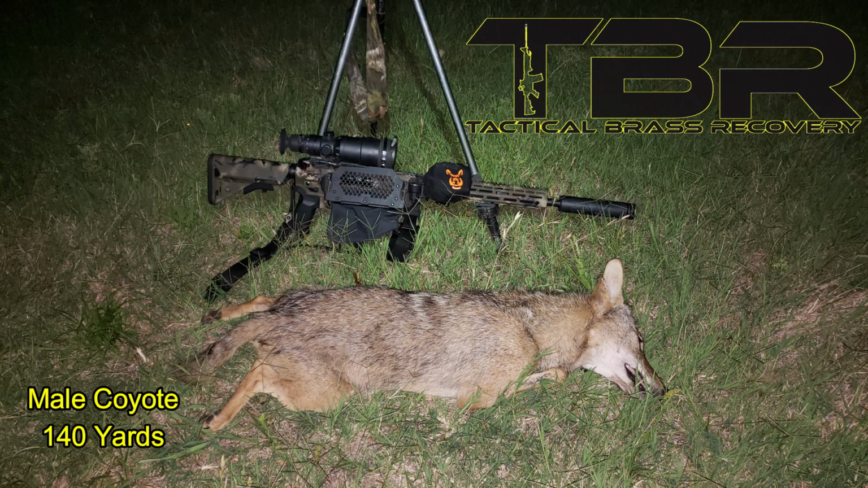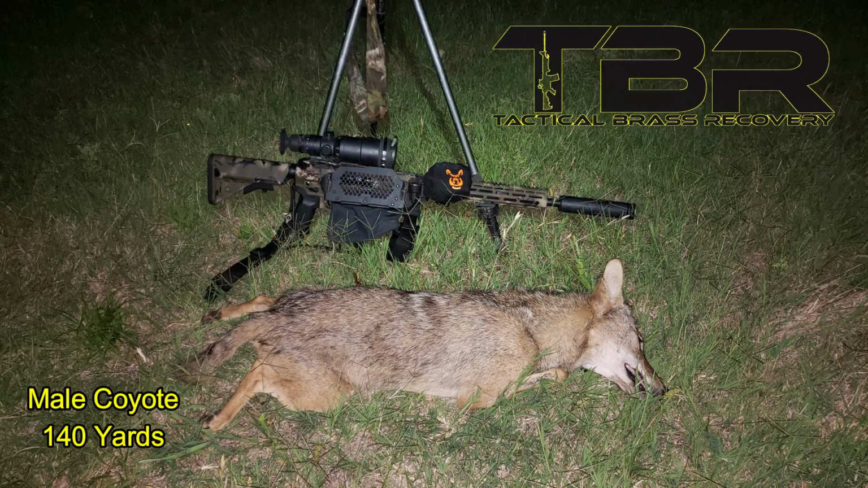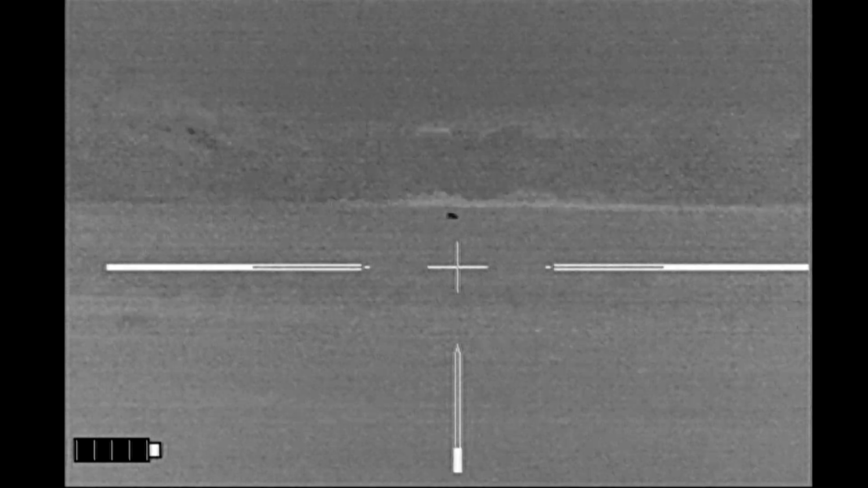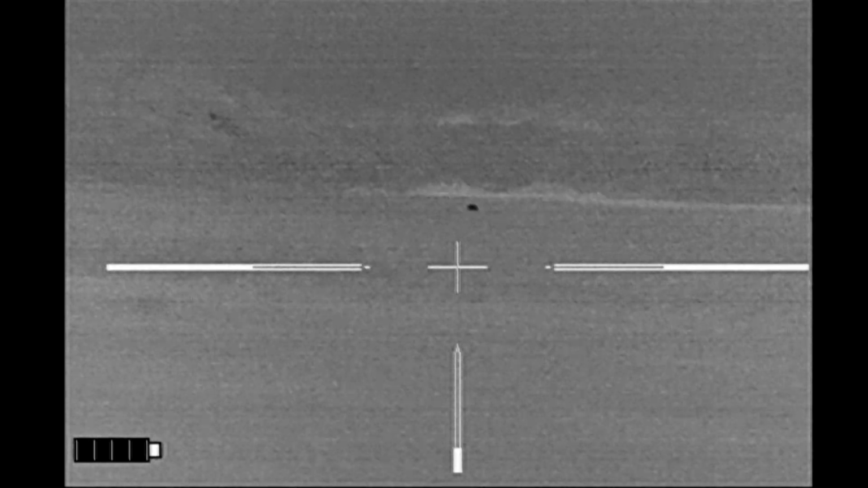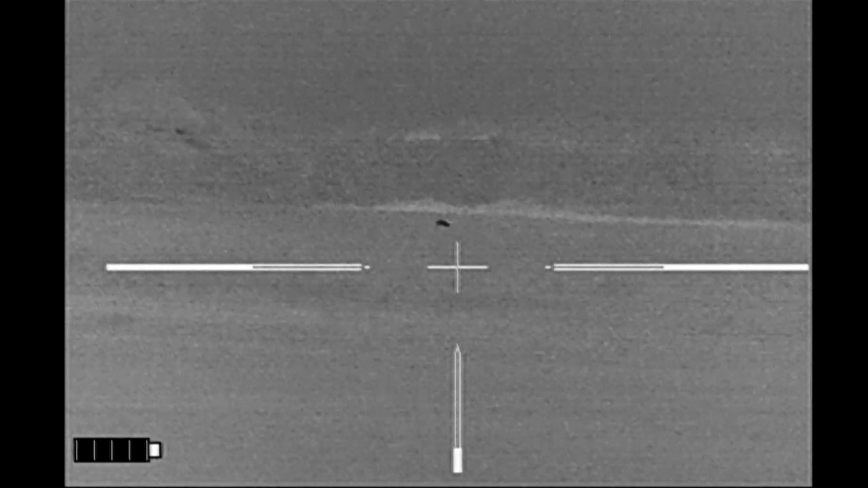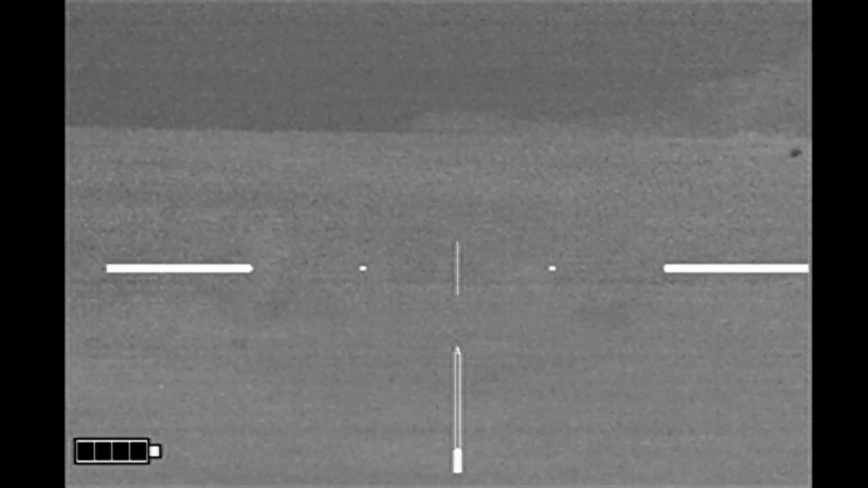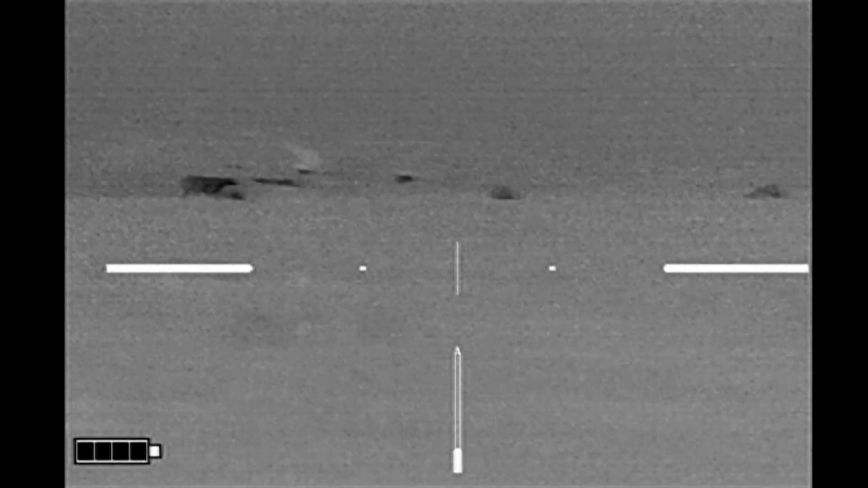Brass Catcher by Tactical Brass Recovery. After I finished taking pictures of the coyote, did a quick scan, and there's my hog, or at least a hog has appeared in the pasture. I am at the coyote. And here I've started my stalk towards the hog. There are cattle off to my left.